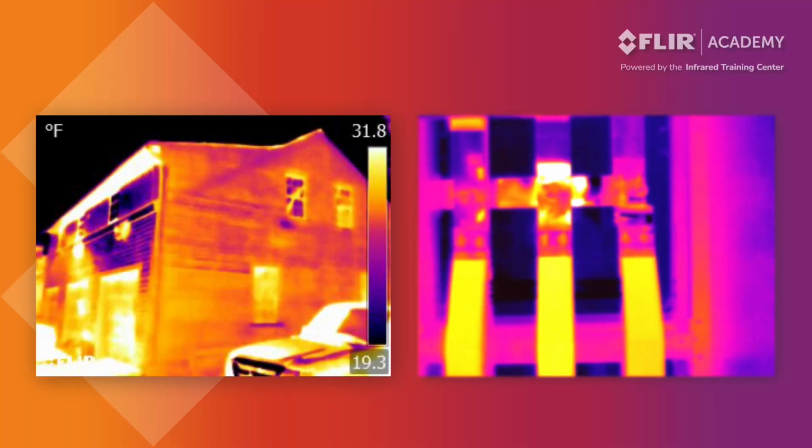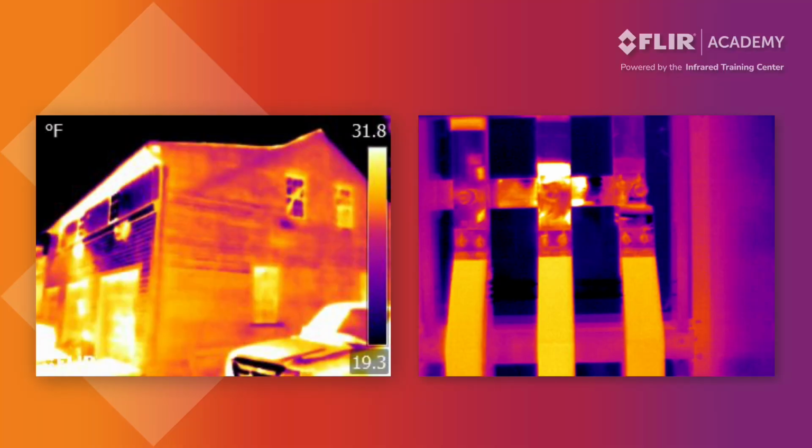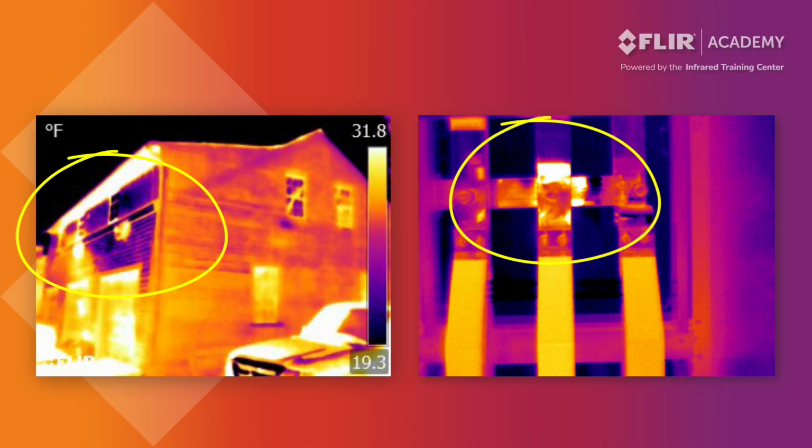Here are two examples that demonstrate why proper training is important. The side of this house really isn't cold, and this electrical equipment isn't hot. It's only with certification training that you'll understand what's happening here and what you can do about it.